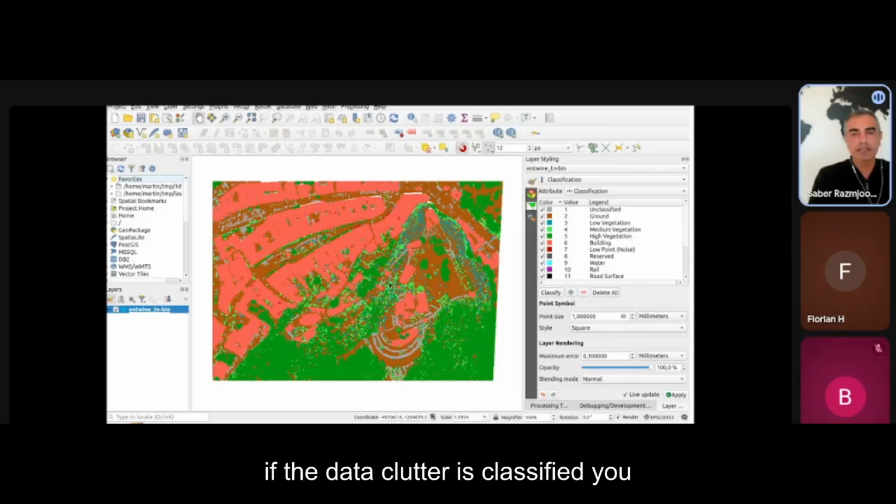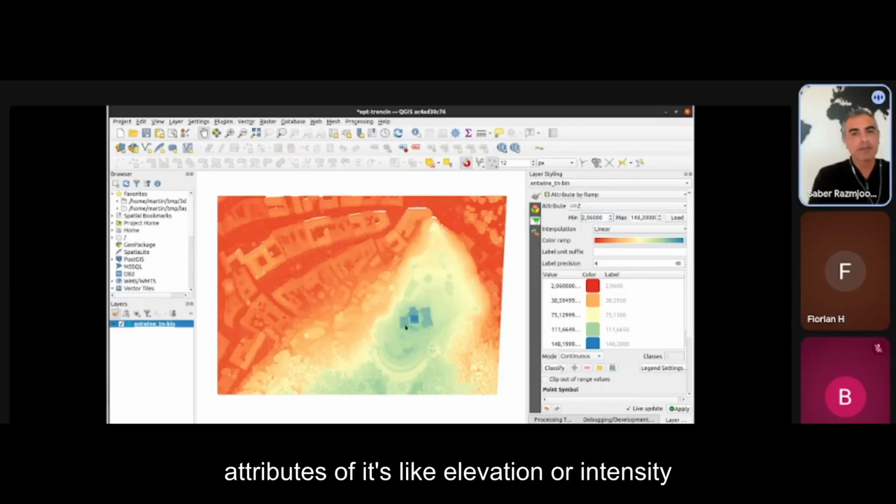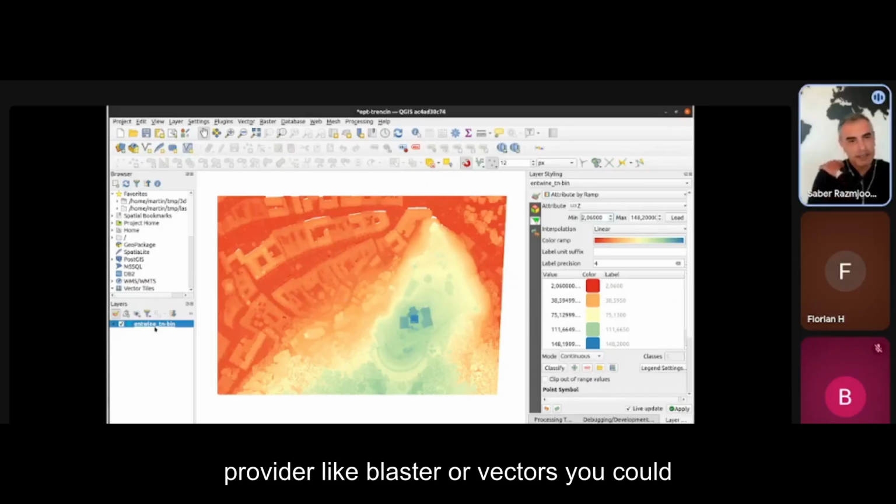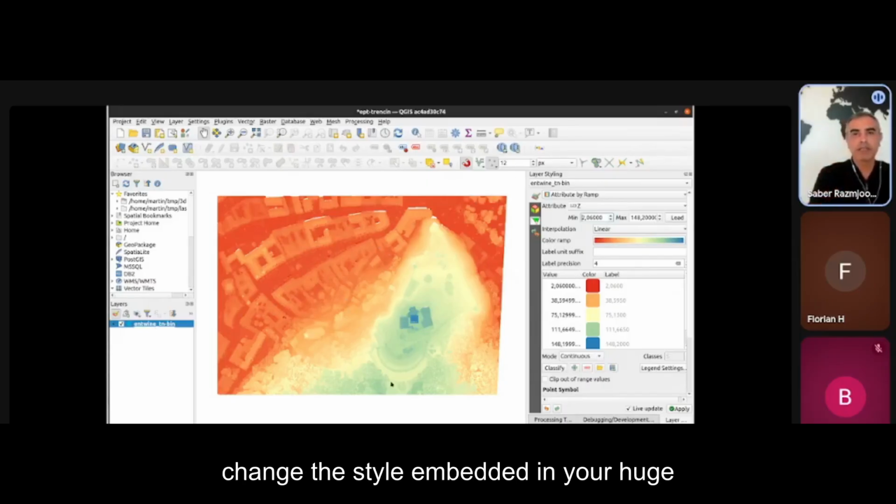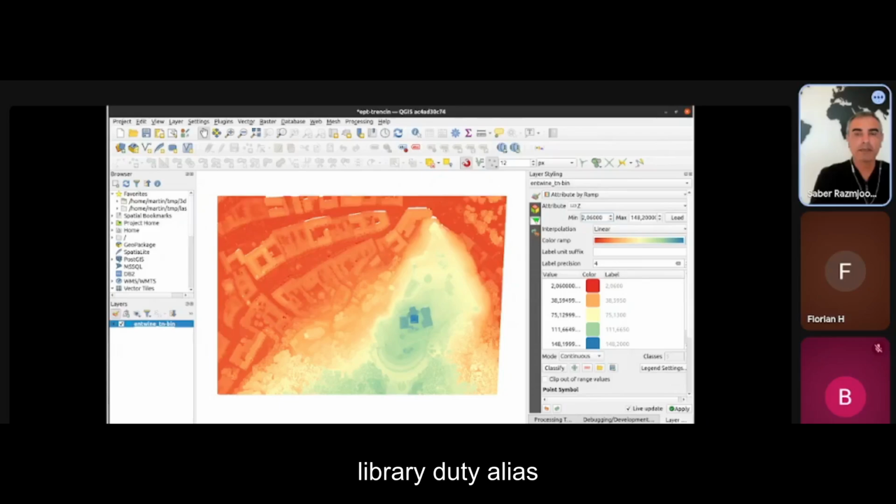If the data were classified, you could also see the attributes of it, like elevation or intensity. So it was, again, another data provider like raster or vectors, and you could change the style, embed it in your QGIS project, and it became like a normal layer in QGIS.